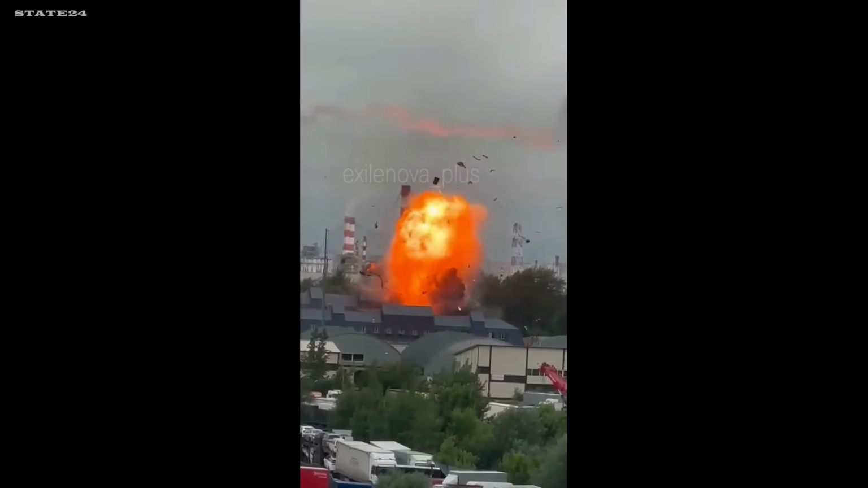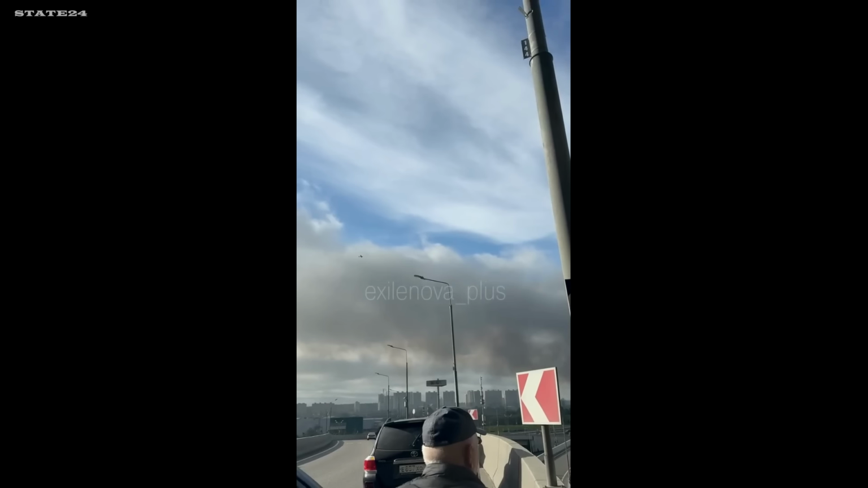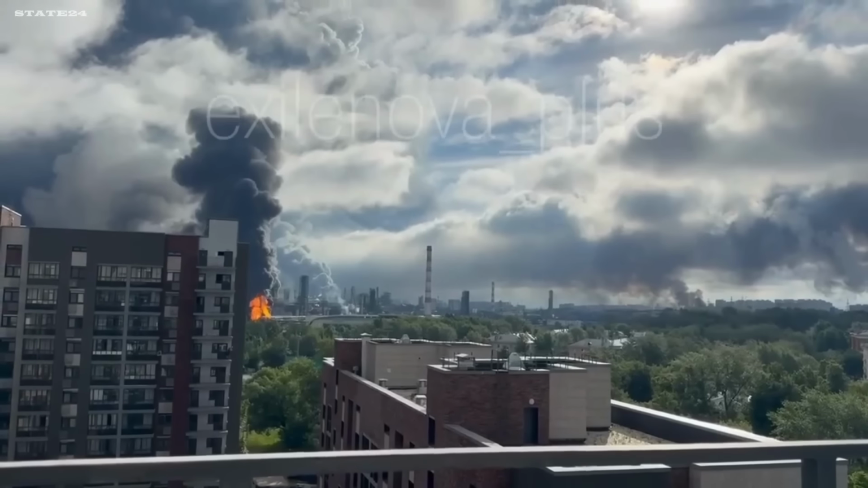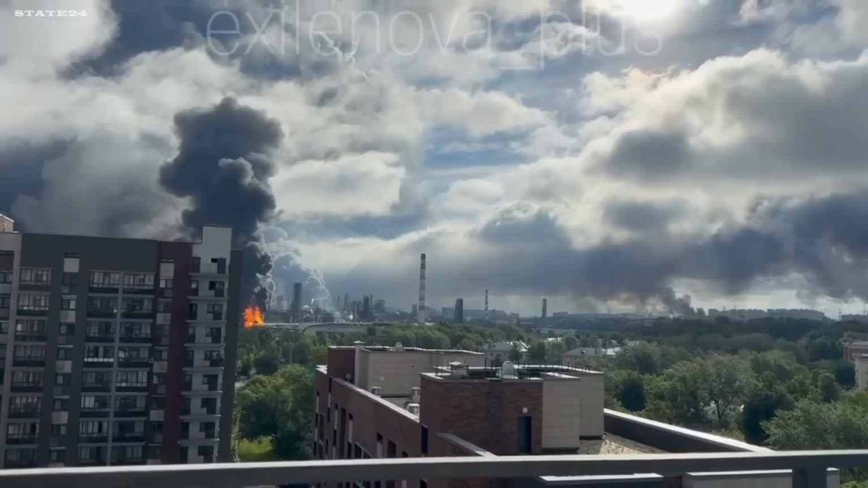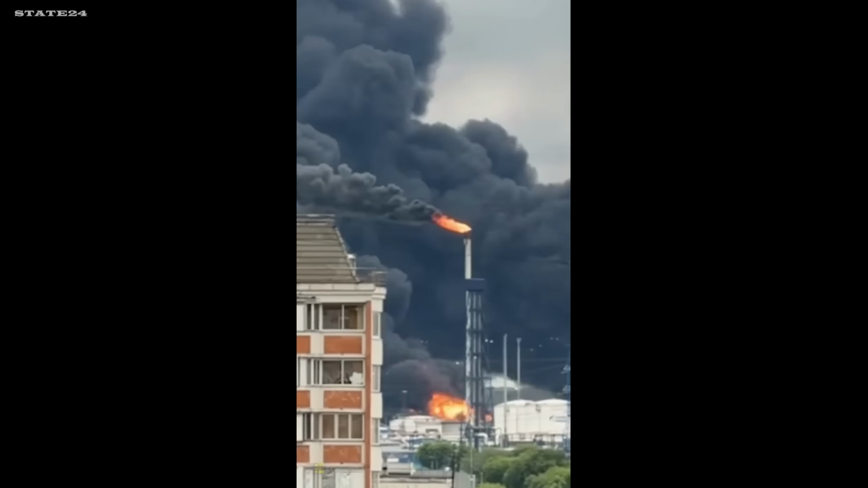But enough got through. The Moscow Oil Refinery struck for the 2nd time in a single week. This facility alone supplies more than 1/3 of the fuel market for the entire capital region. All 4 of Moscow's airports shut down, black smoke covering the skyline for hours.